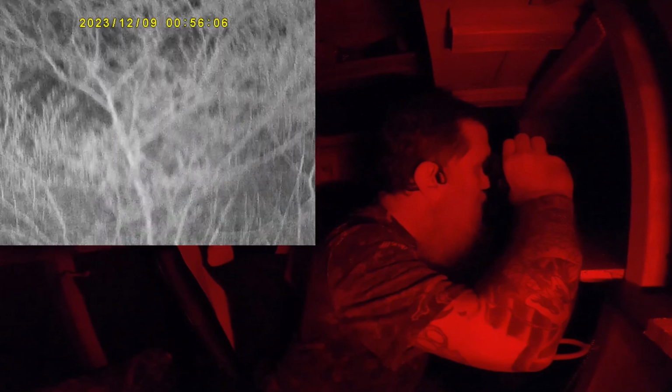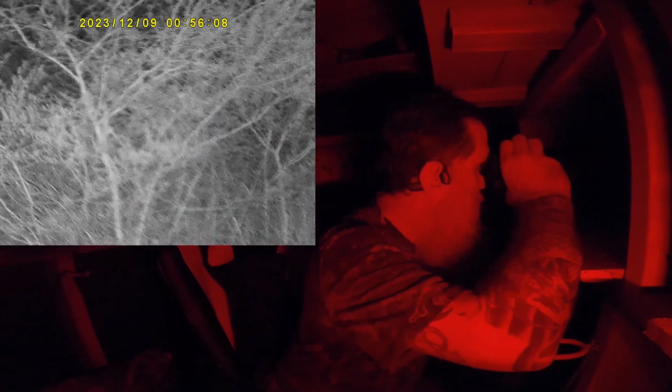So we can come up closer. That tree is probably about 40 yards. And we're getting closer and closer. Of course, the closer we get, the blurrier it's going to look as well. So I do apologize for it being very jumpy. And let me zoom into the feeder, if I can find it.